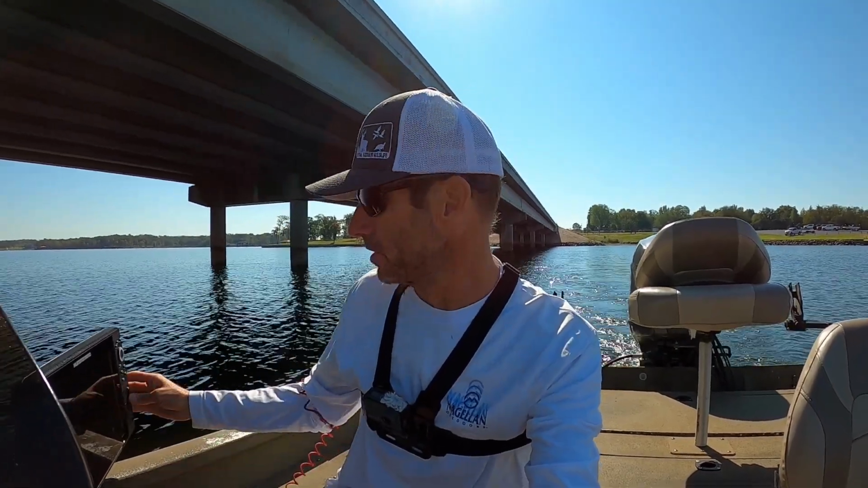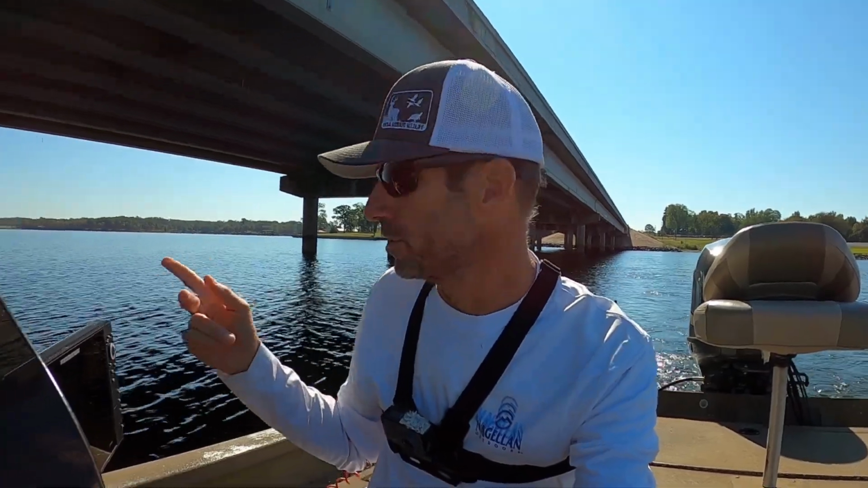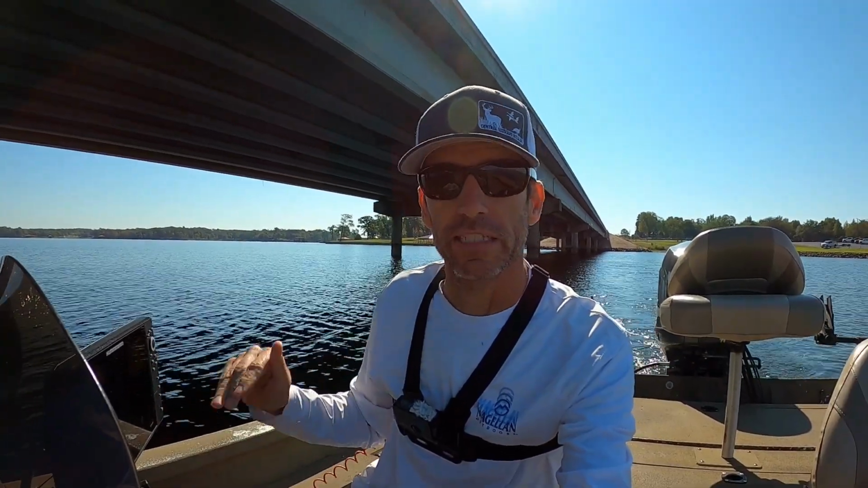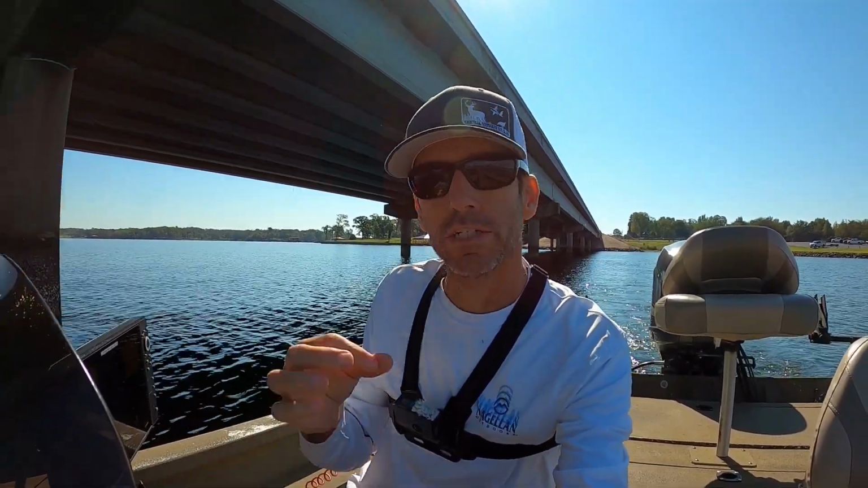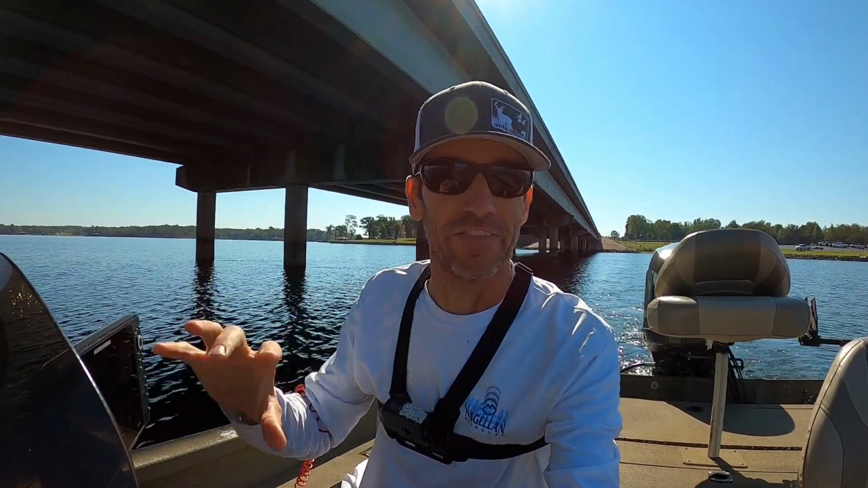So now what I'm doing is I've moved up the lake a little bit, and I'm going to idle down this bridge right here. As you can see the bridge, I'm going to idle down it and use my side imaging to see if I can see any fish on the bridge. The bridge is one area that I will fish if there's other people fishing it, because large schools of fish can get under the bridge, and it's not as affected as if you're fishing isolated brush piles.